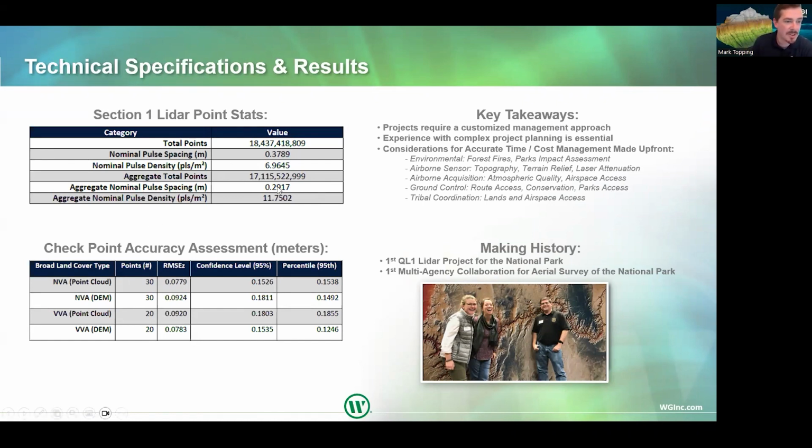Our points averaged 0.29 meters between each other, and our aggregate nominal pulse density, which required 8 pulses per square meter, we achieved almost 12. So again, we collect a little extra buffer so that we don't have to go back and collect again. These are hard requirements. They're well defined. They're being checked, and they're being used for public consumption. So it has to be right, and the cost of flying it twice is just too extreme. So we tend to over collect.